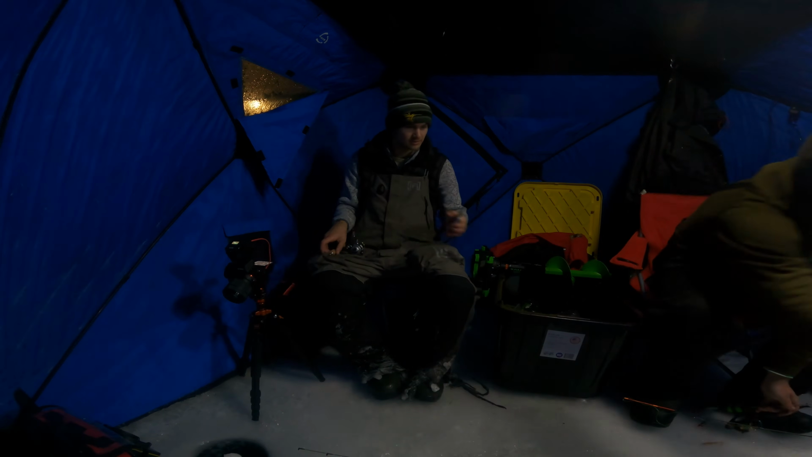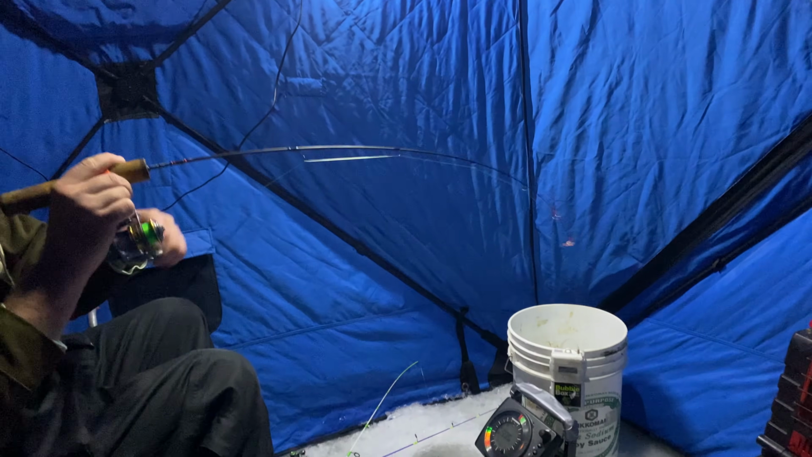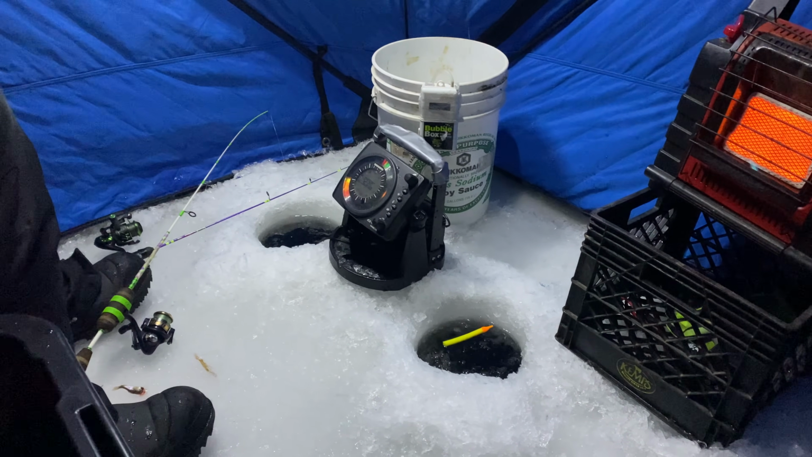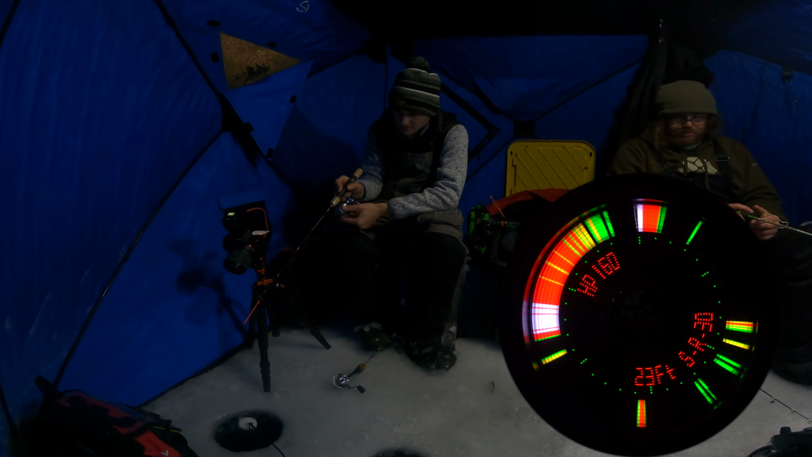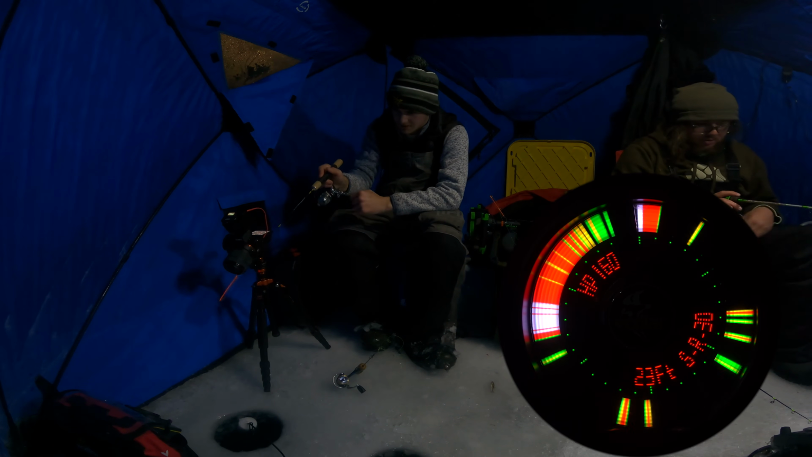Oh, bobber down. Got him. Nice. It's a nice slab. It's starting to move a little bit. Oh, something.